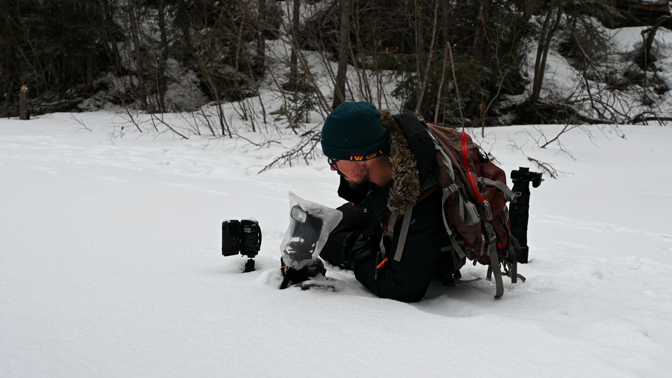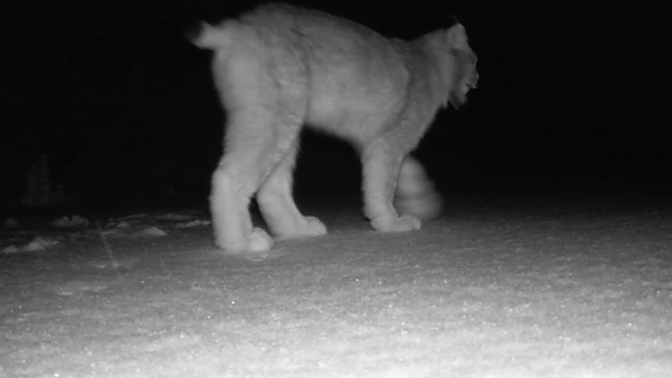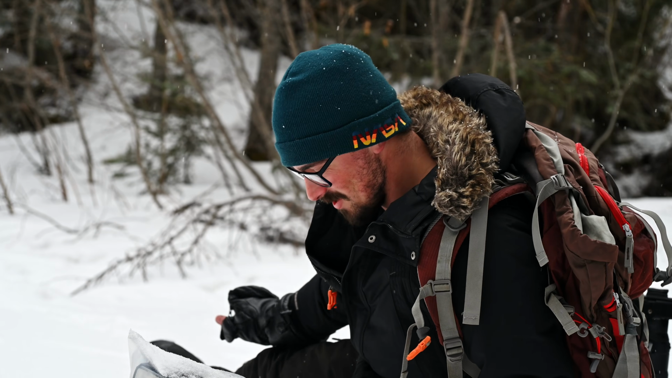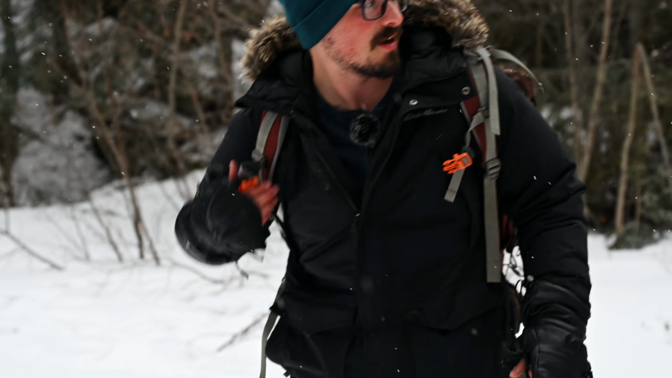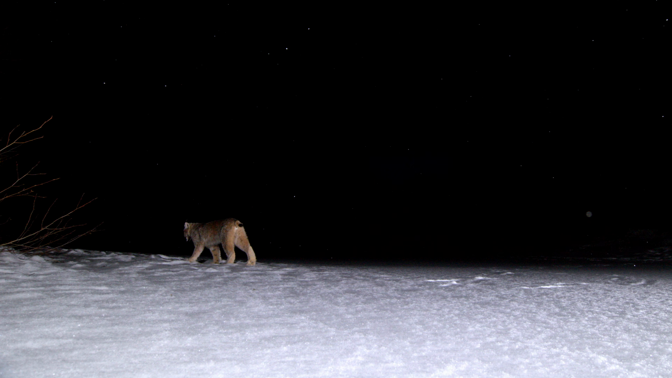Oh my gosh. This is a lynx track. That is just incredible. Let's go check the camera. Got lynx spot, lynx spot, lynx spot, and lynx spot.